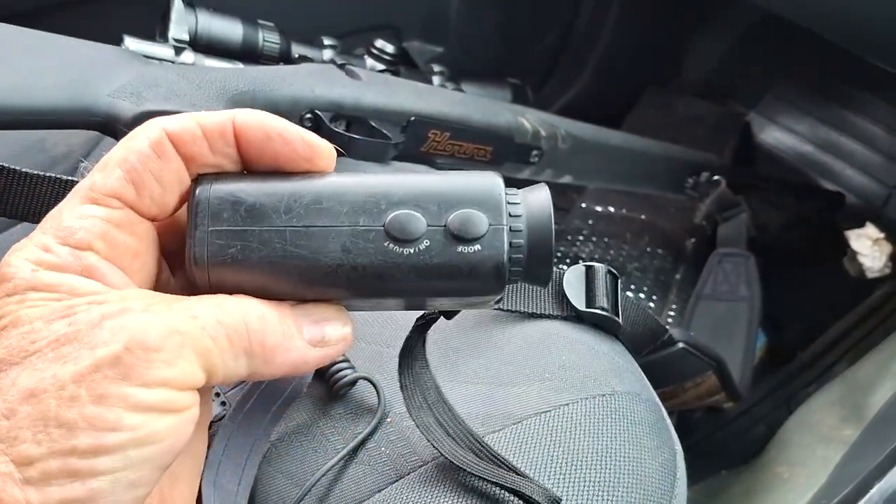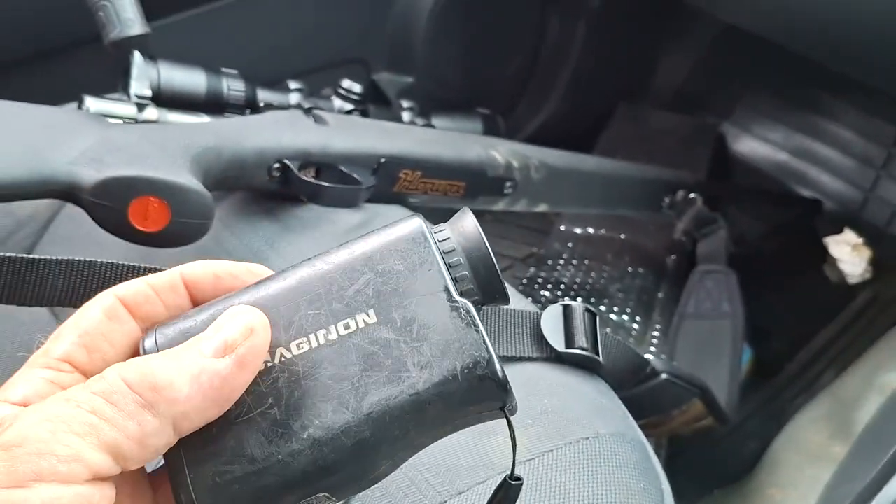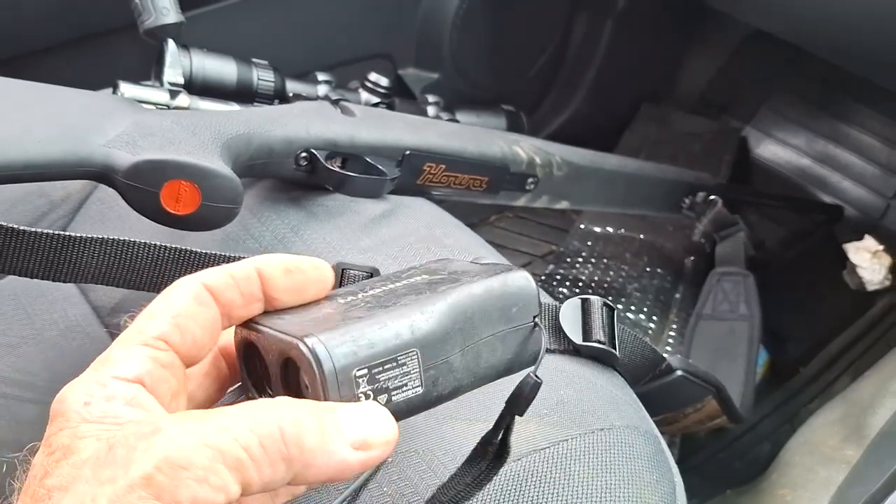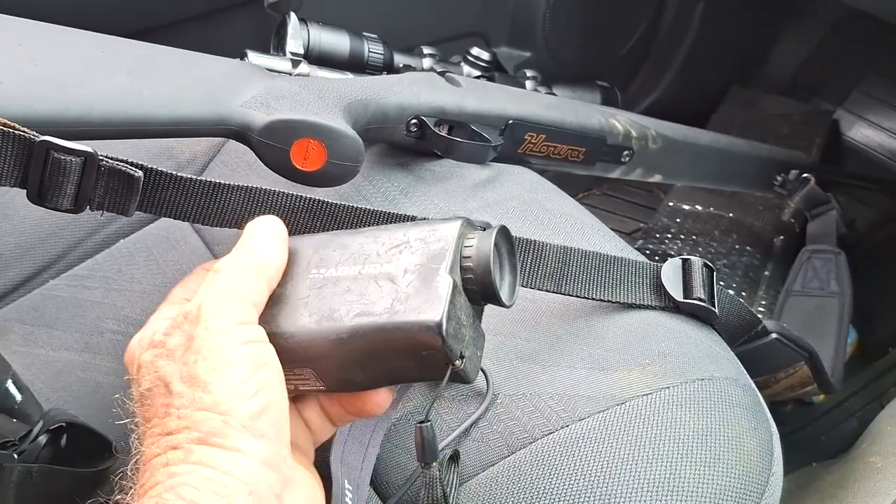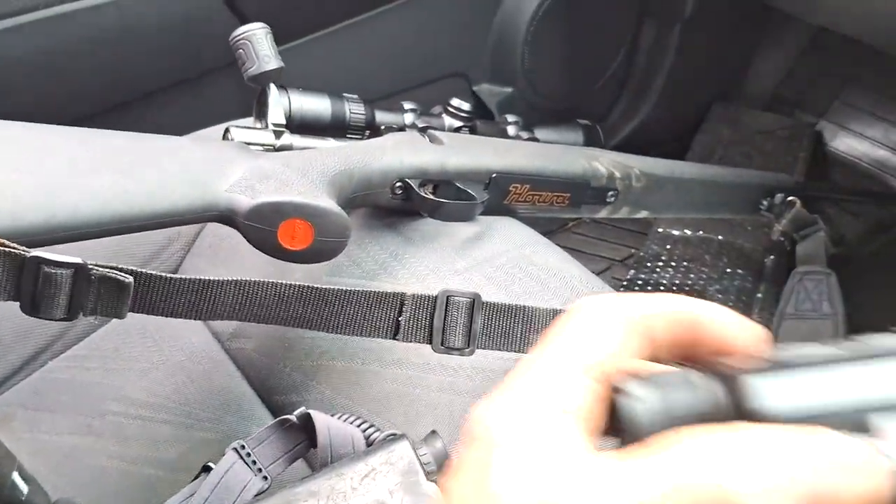If they come up at Aldi, do yourself a favour and go and buy one. For $150 you won't go wrong. I usually use it when I'm using the bow, but I use it when I'm setting up targets at distance to sight in as well. So yeah, big fan of the Aldi.